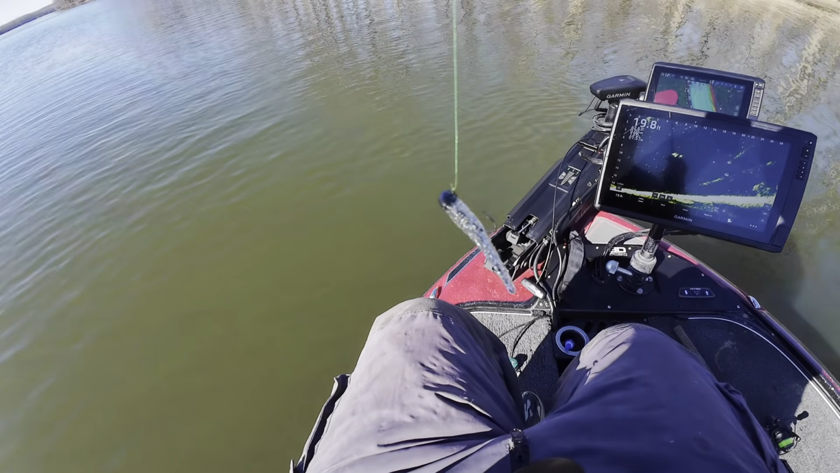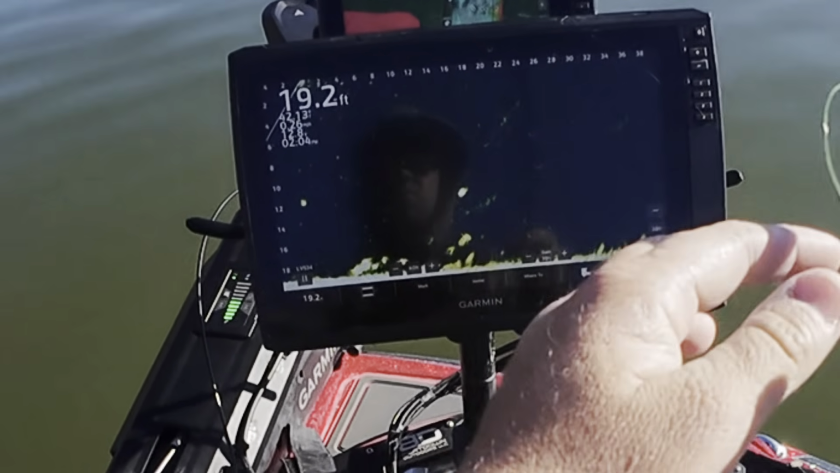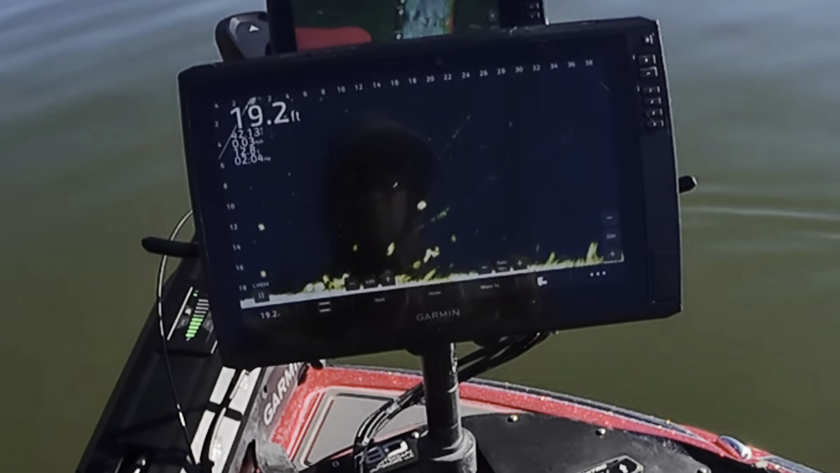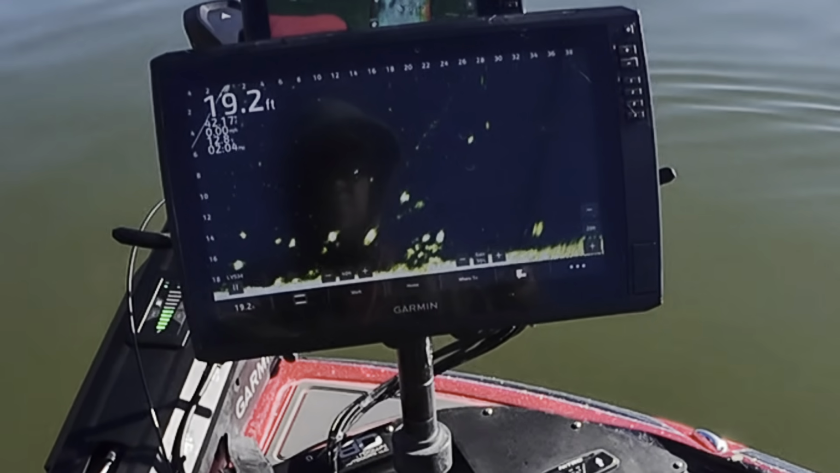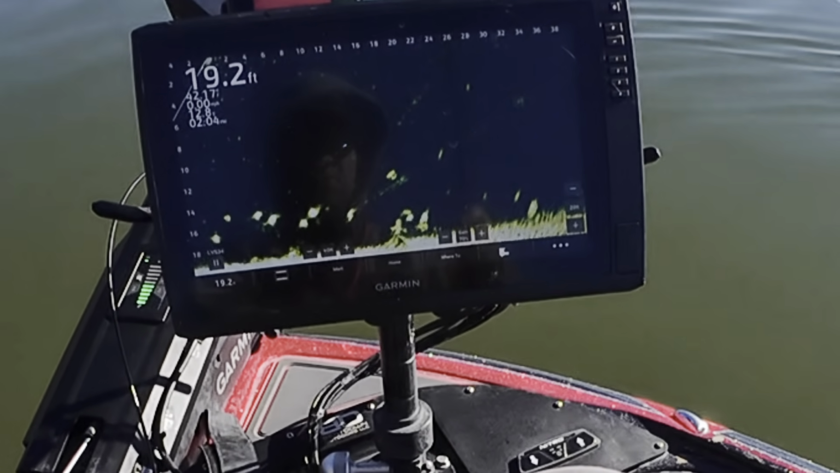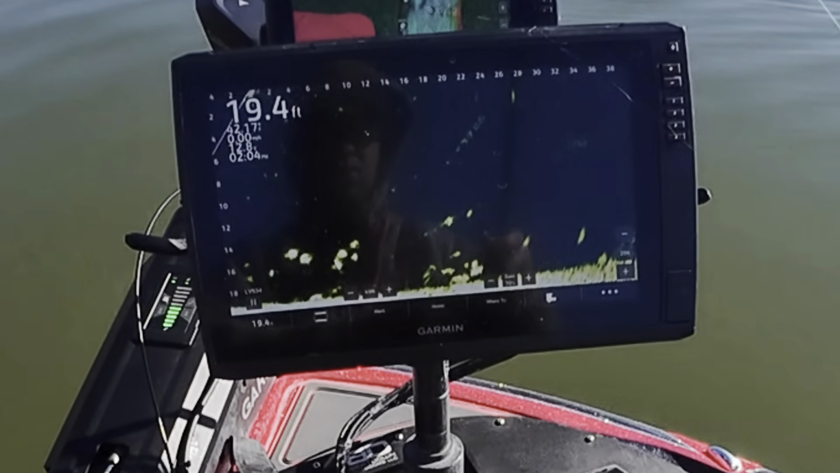All right, here goes nothing with the silver fox. See how it looks in the water. Definitely very flashy. That ought to be a killer, I'd think. There's a good one right there. Let's see if he wants it.